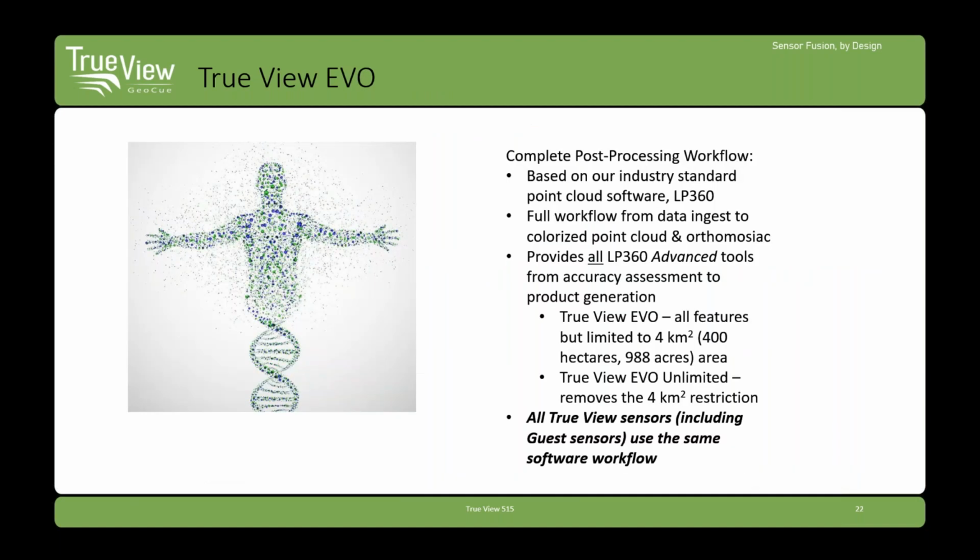TrueView Evo and POSPAC come with our sensors. Evo is the desktop processing software that takes you from import of LiDAR data all the way out to final products. The nice thing about TrueView systems is that all sensors use identical workflows. So you use the same steps in processing. If you're going to do exploitation of the data, it's exactly the same tools. And this even includes our guest sensor.